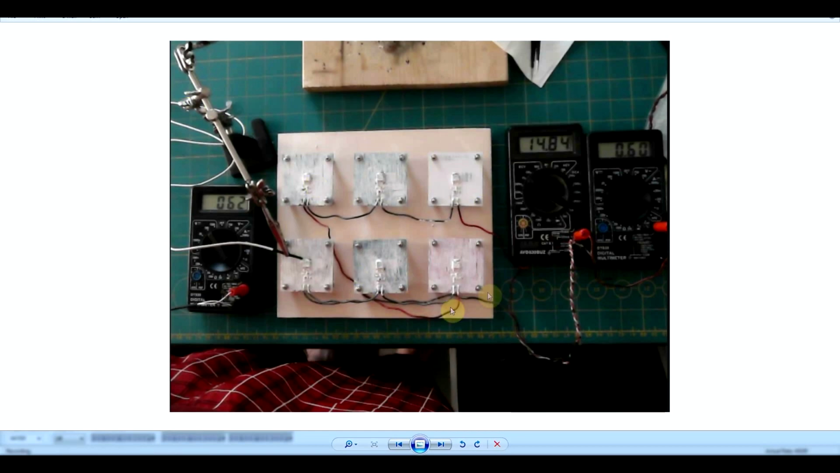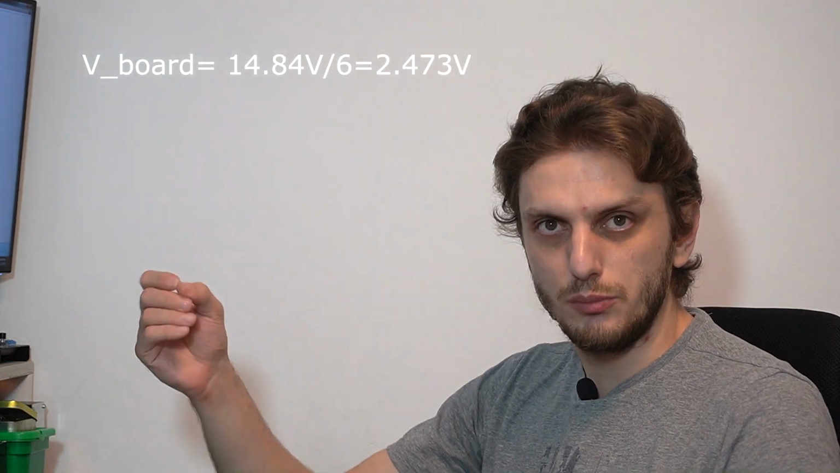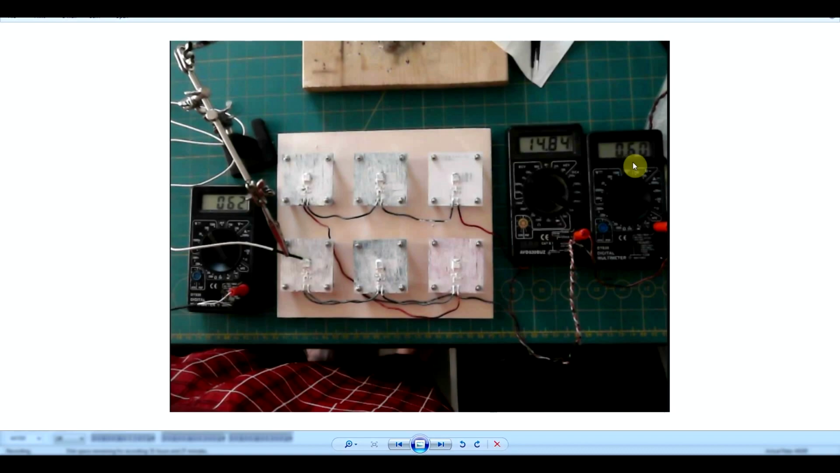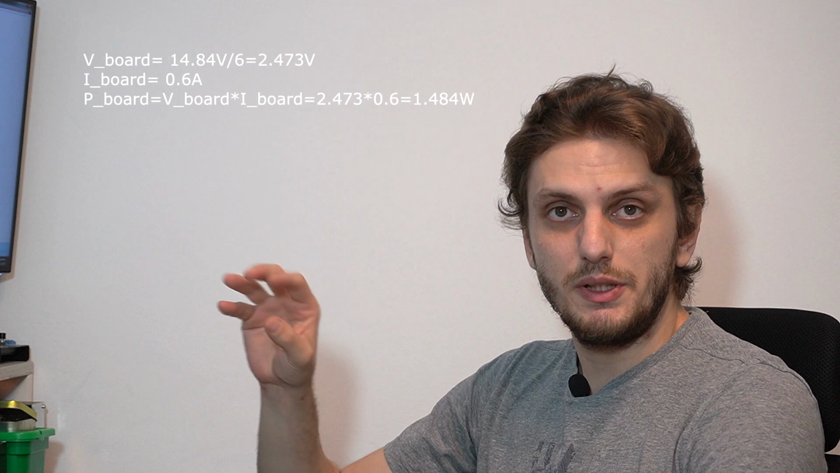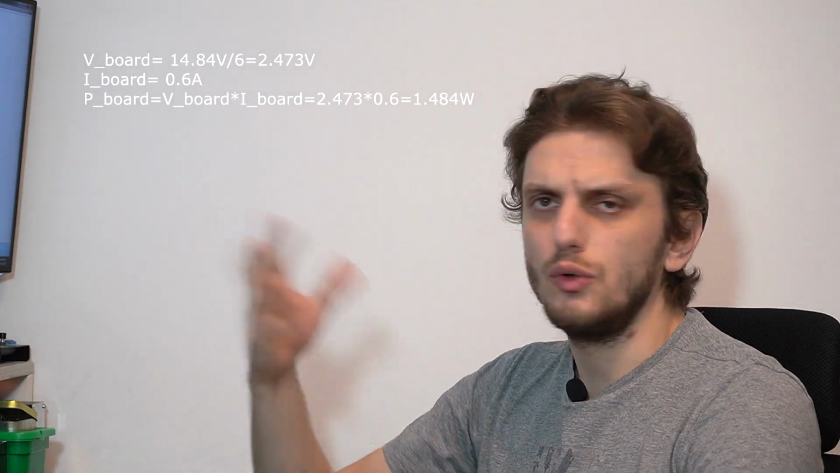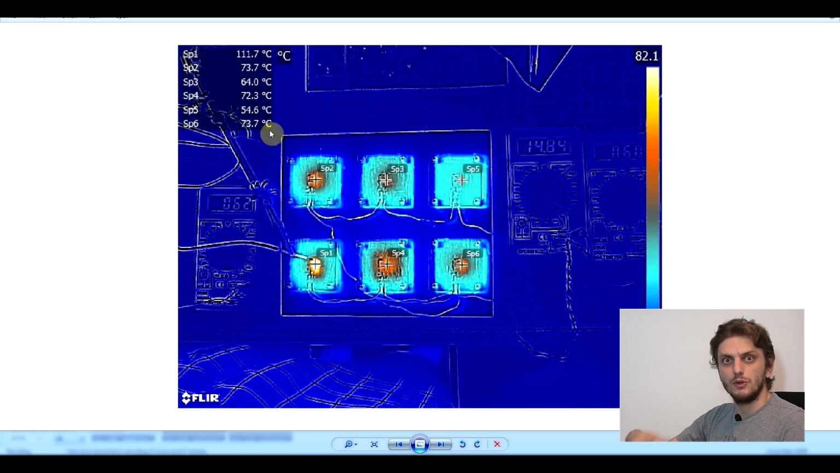So I linked all the boards in series, supplied them with approximately 14.84 volts. That's roughly 2.47 volts on each of the boards. I got a current running through them of 0.6 amps, and that gives us a total of 1.48 watts dissipated on each of the boards. So almost 1.5. And if we look at the same thing from an infrared point of view, well, we can see that each of the transistors has a different temperature. So that part of the experiment went well. Now let's look at each board in particular, see exactly what happened.